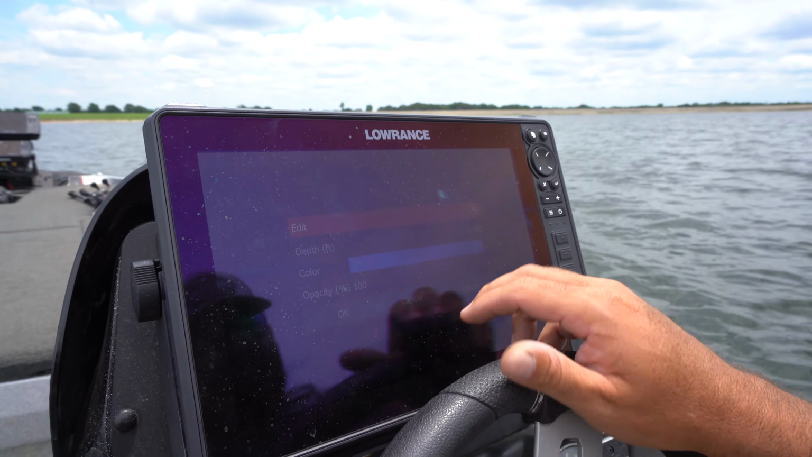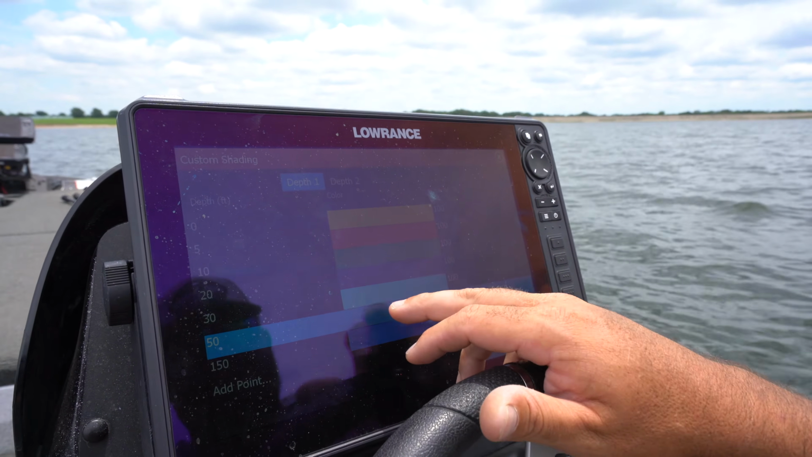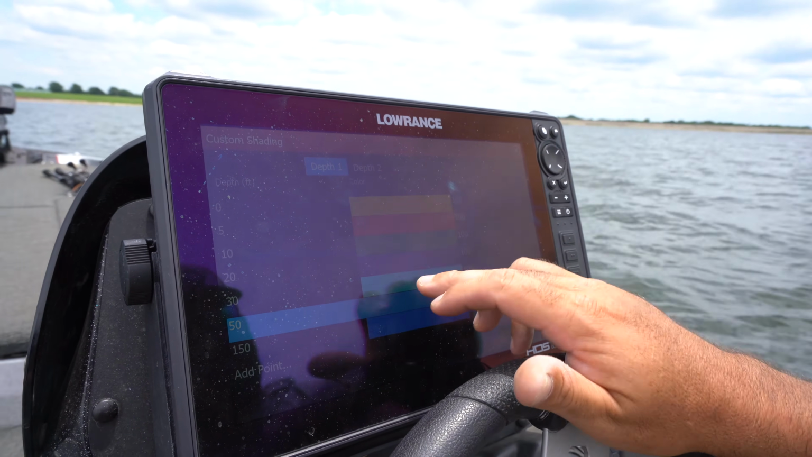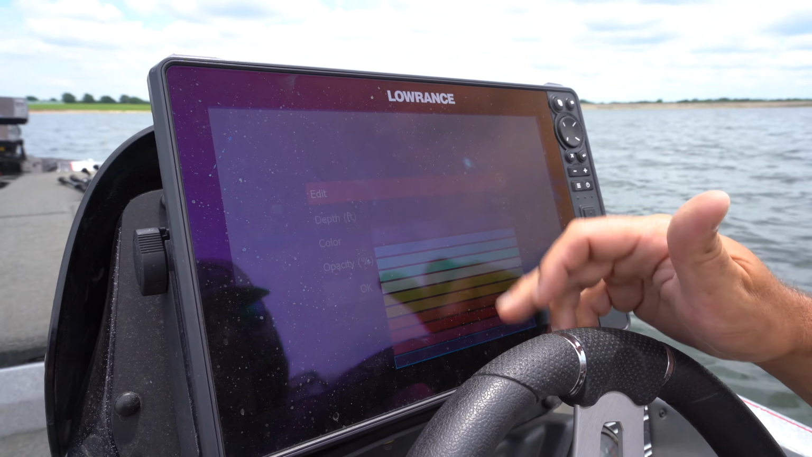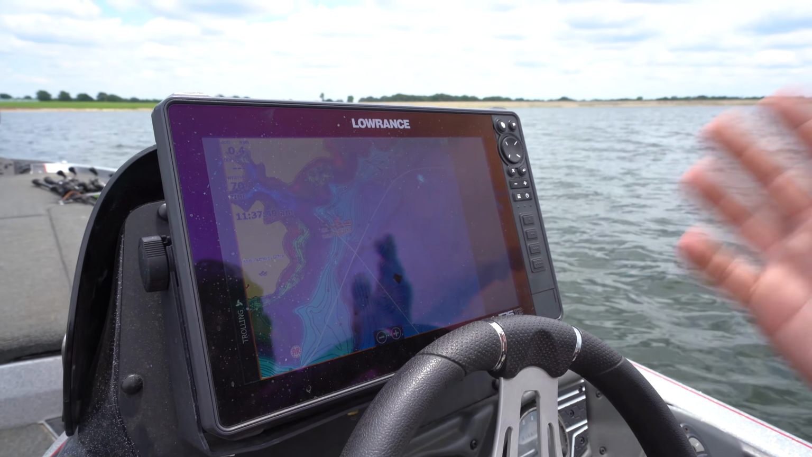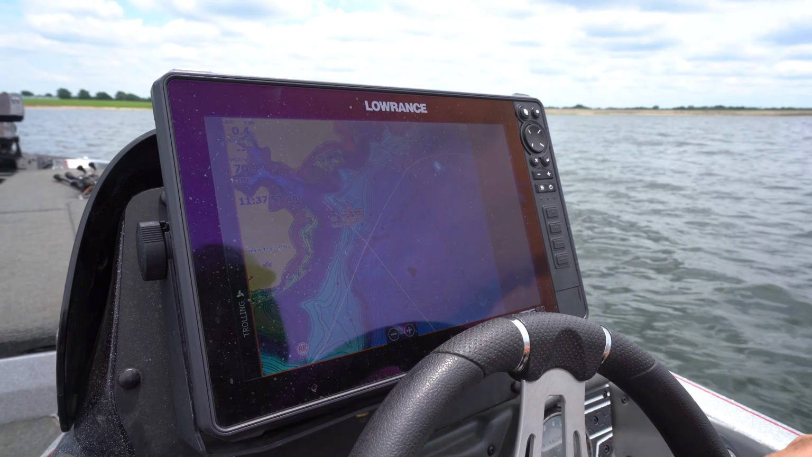20 to 30 is purple. 30 to 50 is light blue. 10 to 20 is green. 5 to 10 is orange. 0 to 5 is yellow. So you can go in and select these different colors. If I wanted to change purple, I would just go right here, select that, and I can pick whatever color I want. But that's how you do that. That's how you change your map color setting. That's the first thing you need to do. That's going to make structures appear so obvious on your electronics.